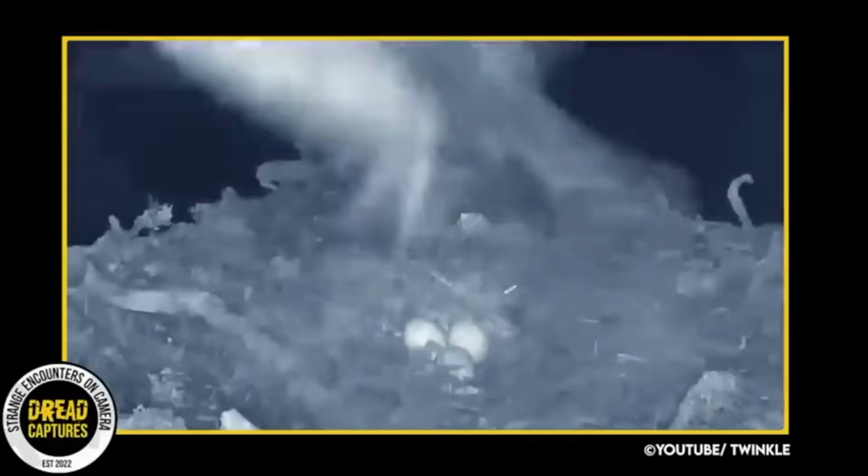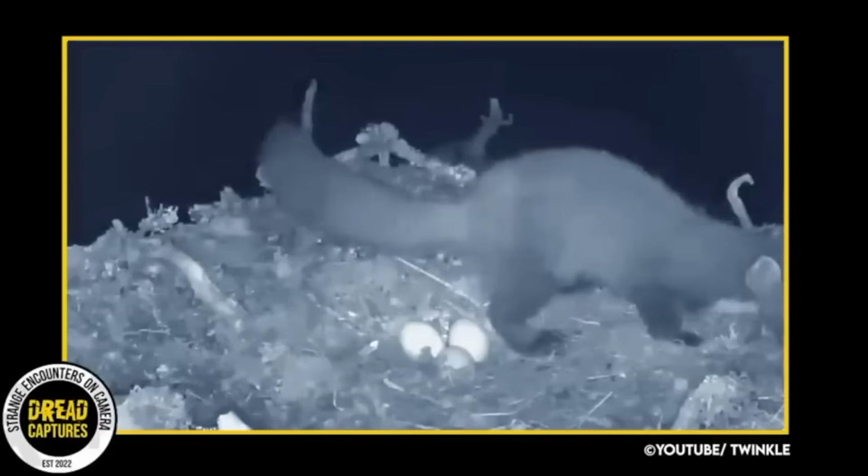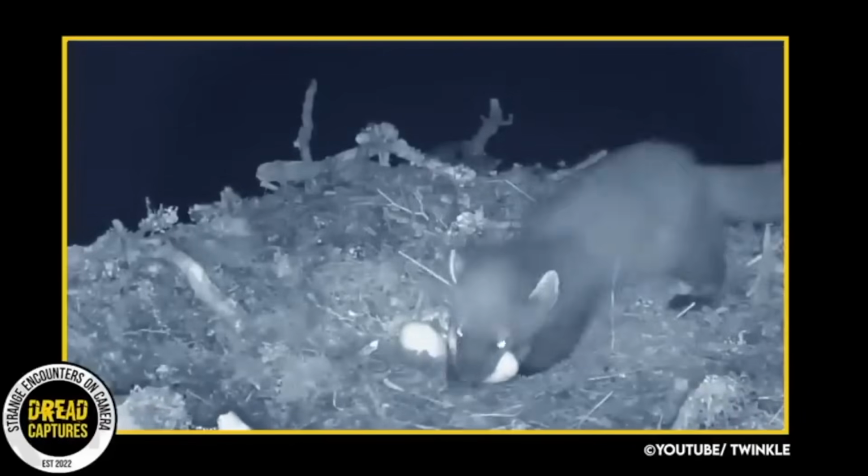This trail camera watching this mother falcon in her nest captures the moment a sneaky marten gets to the nest and robs it of its eggs. One by one, this sneaky little devil pulls them out of there.